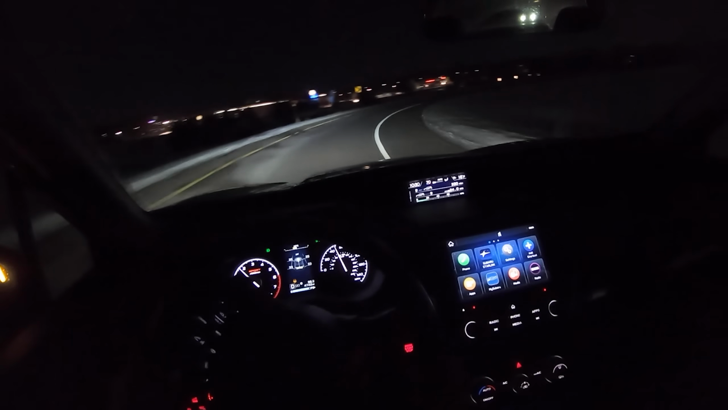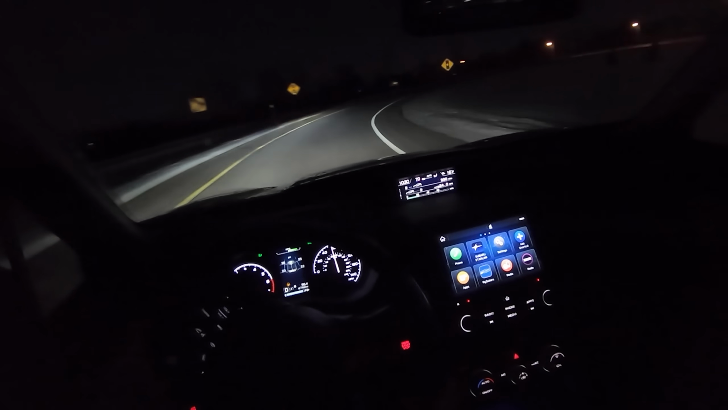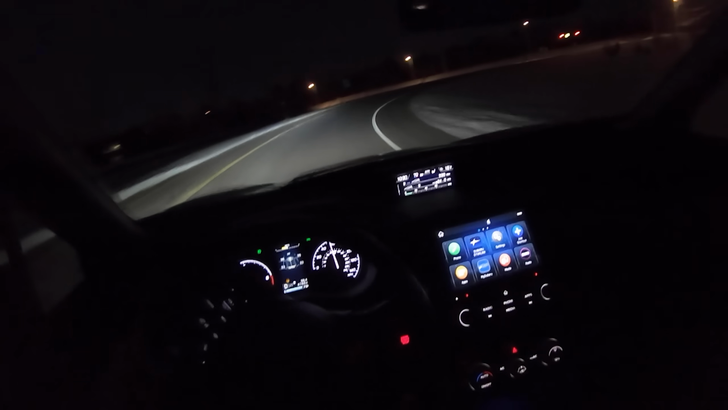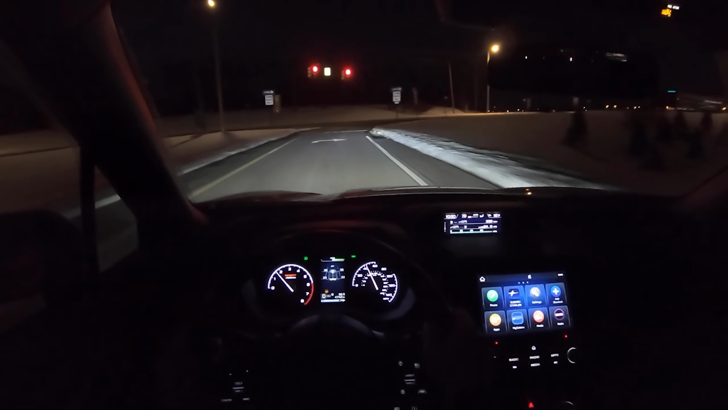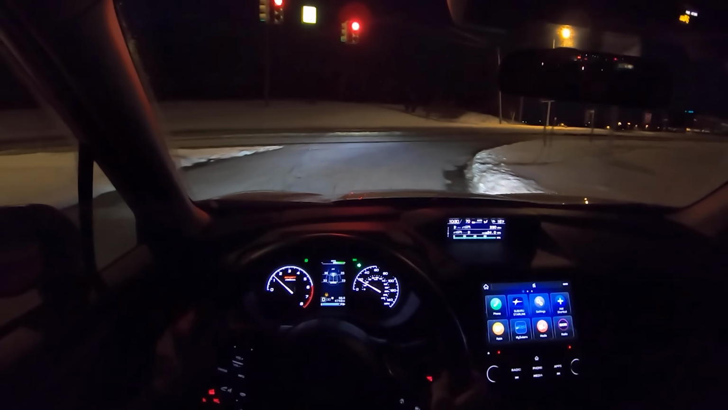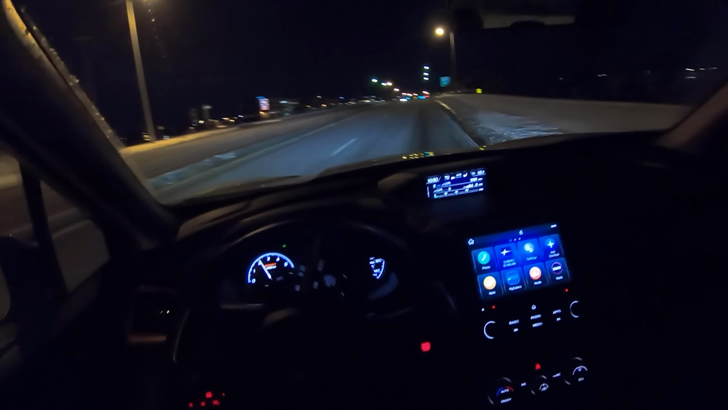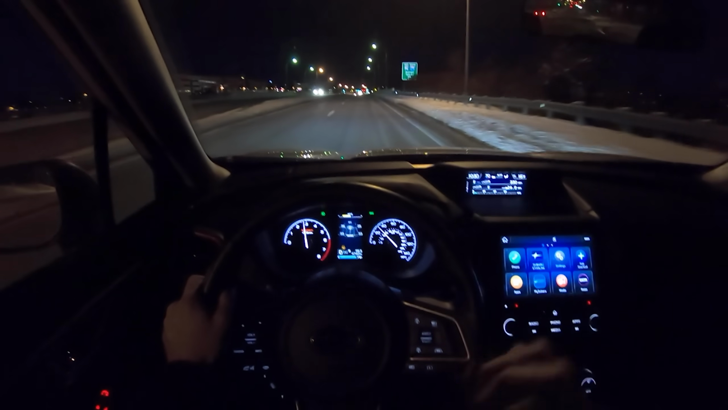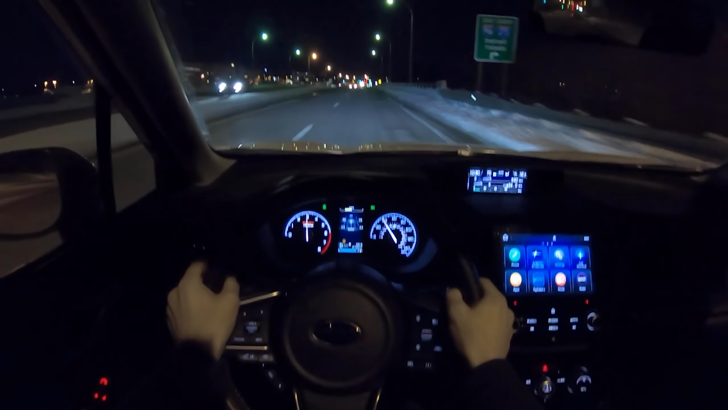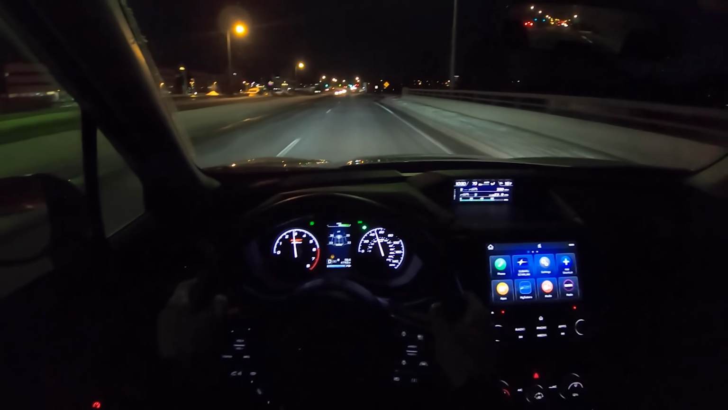Let's see how this thing does around a corner. Really nice grip. Got a little bit of steering feel up here too. Not a lot of body roll, but Subaru did a pretty nice job figuring out the suspension dynamics for this Forester. It's a really good blend that is definitely more geared to comfort, but it makes for good balance. You can hear a faint boxer rumble there.